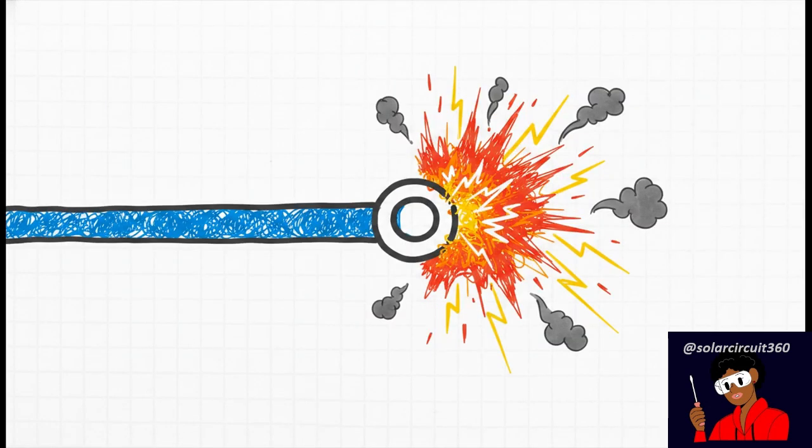This brings us to the single most important takeaway from all this physics. Your big, heavy-duty, expensive cable might be perfectly fine. The thermal runaway, the fire starter, is concentrated at the weakest link in the entire electrical chain, the connection point itself. That is where the failure begins, every time.